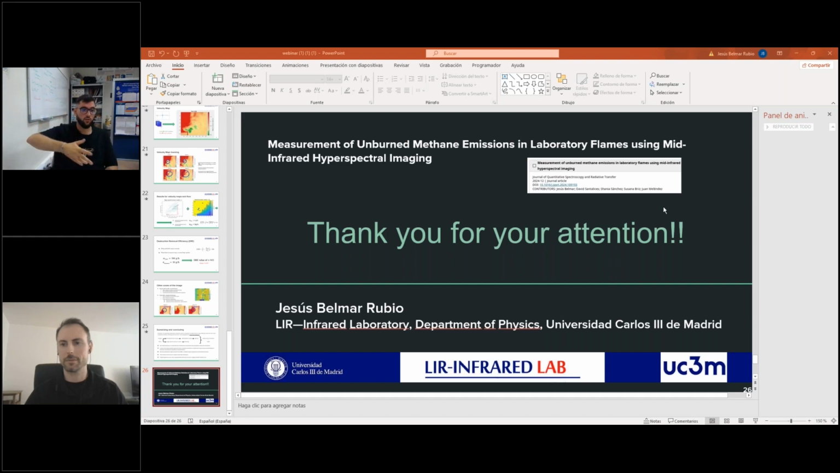We can validate cameras and try to measure in a real scenario with spectral cameras, and we work on other types of methods, but all at laboratory scale, because we always try to be a validation method. The hyperspectral instrument is our treasure, okay? So we do laboratory measurements for validation of other field instruments.